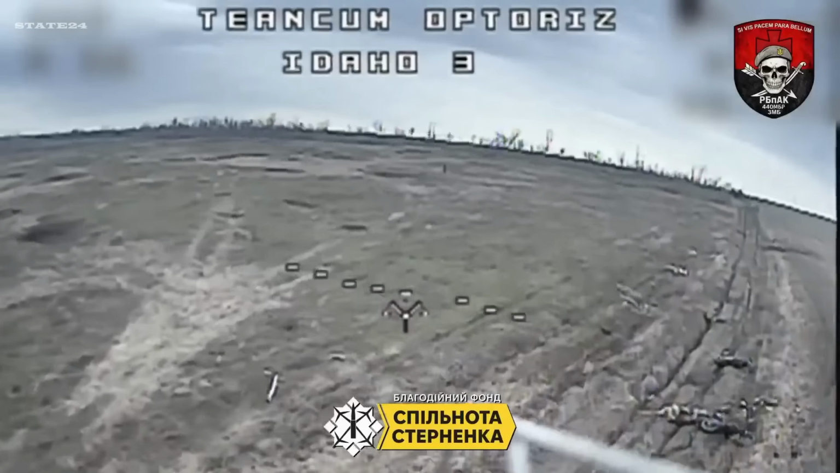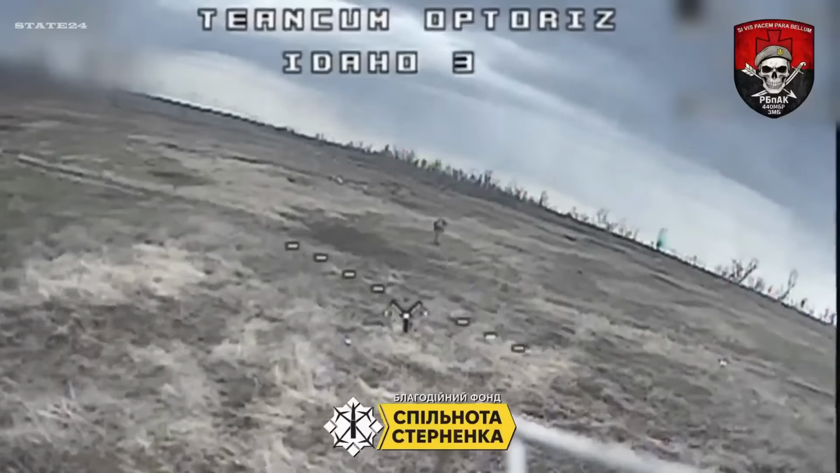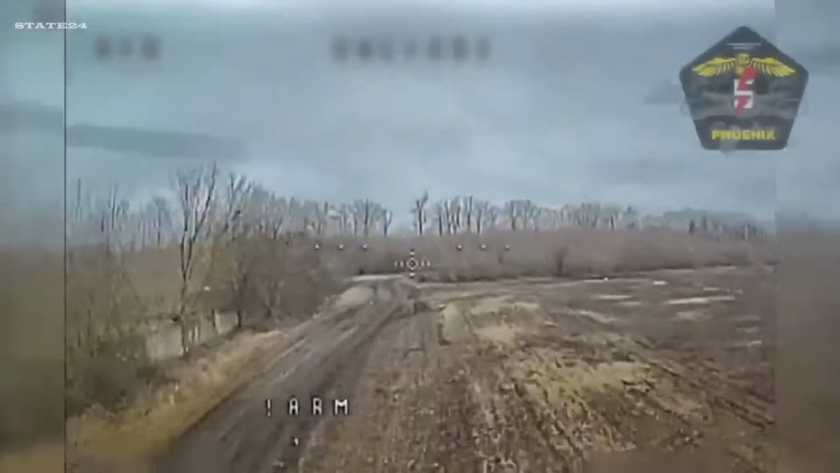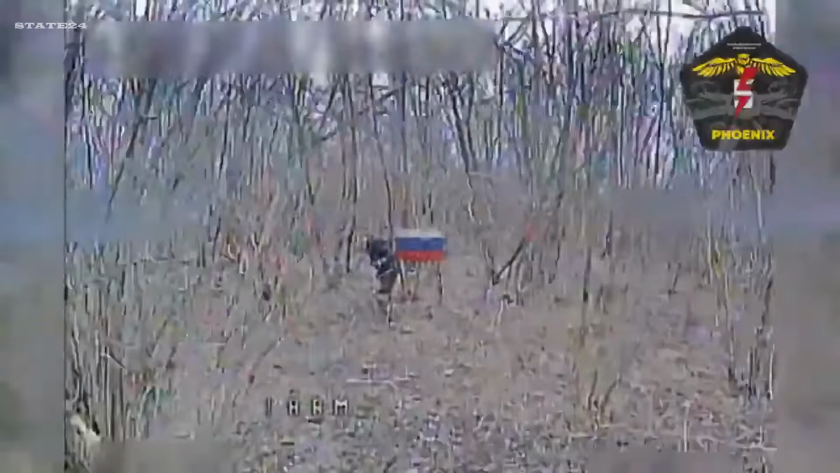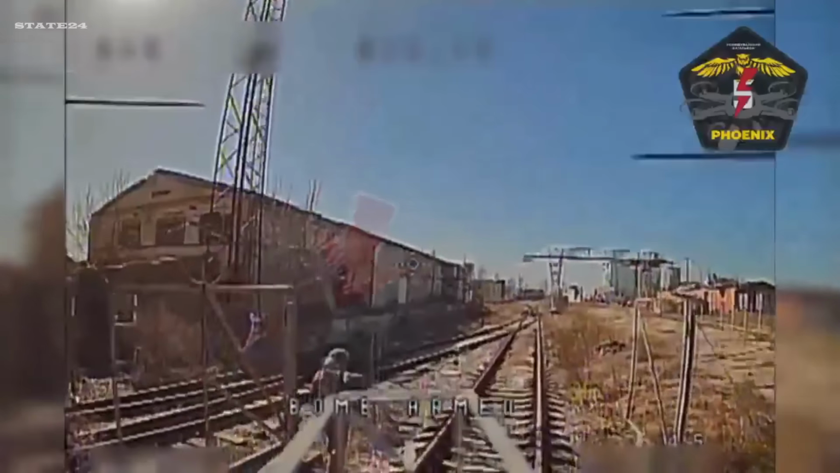The war in Ukraine presses on. April 3rd, 2026, Eastern Front. And Ukraine's 5th Assault Brigade isn't giving Russian forces a single moment to breathe. FPV drones are already in the air. Operators watching, waiting, tracking every movement below.